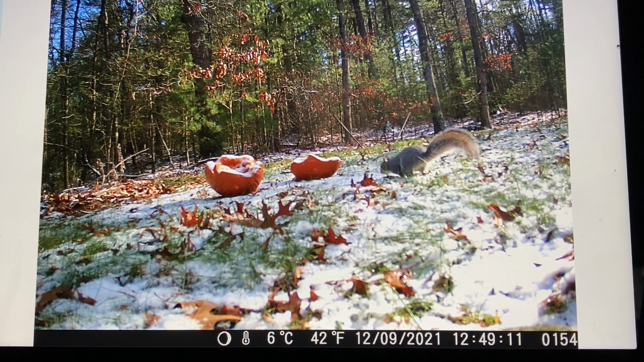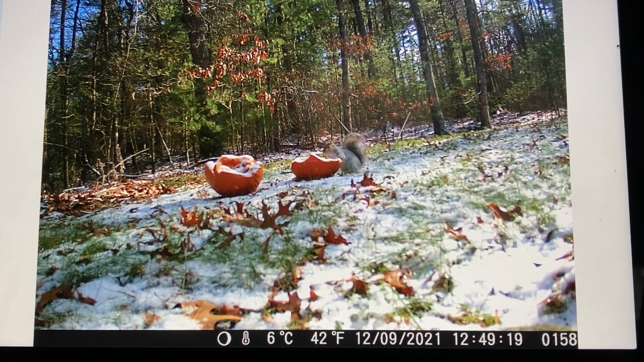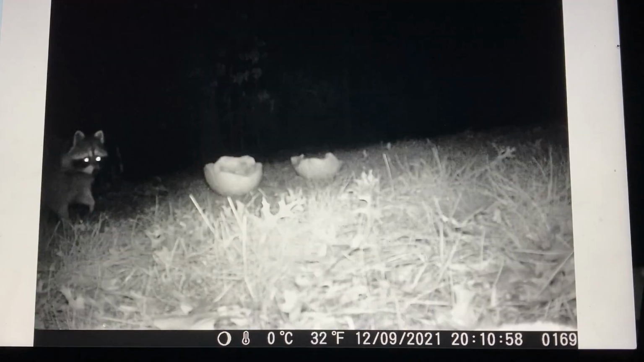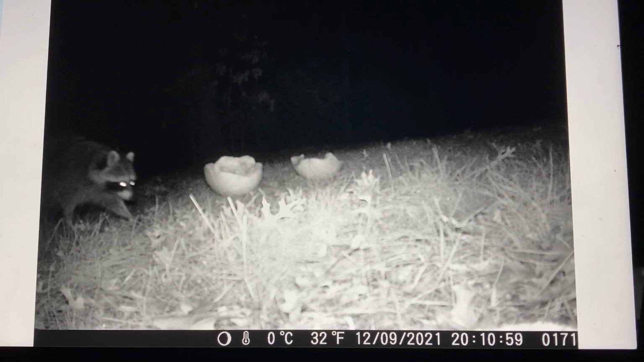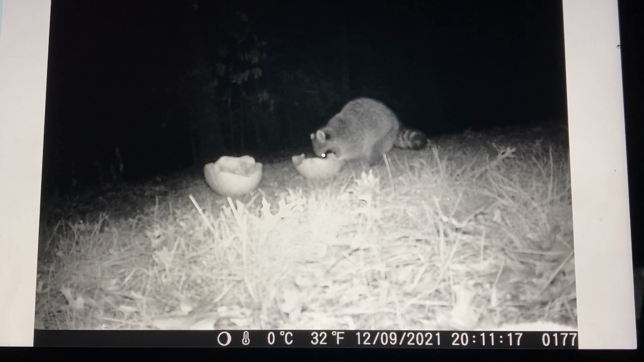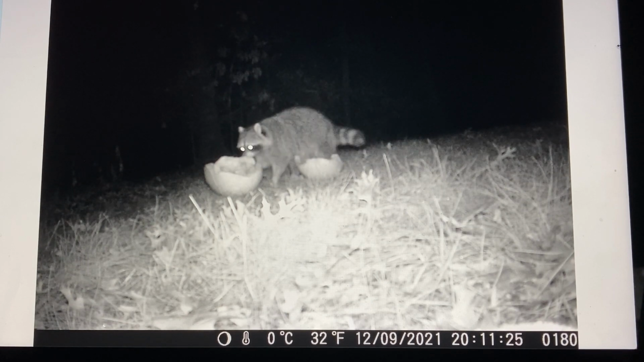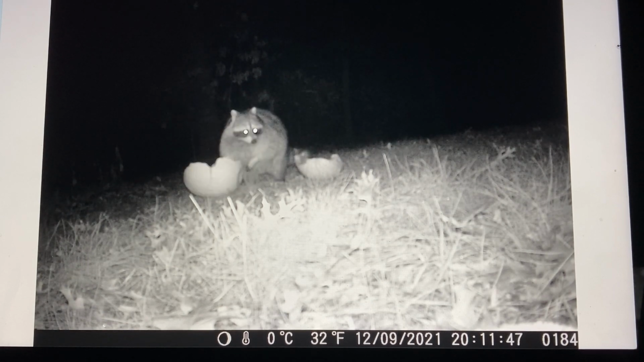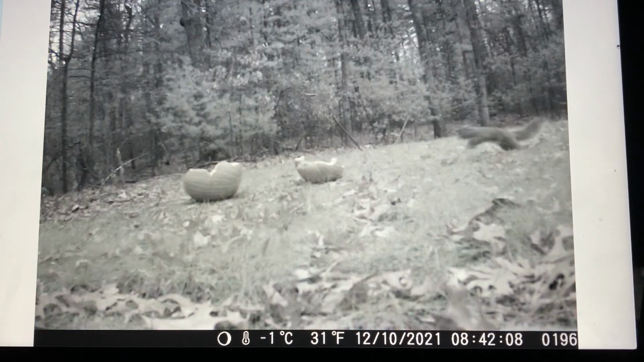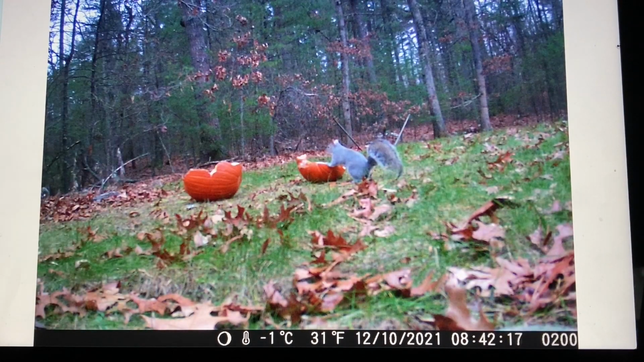It looks amazing. Squirrel's checking out the pumpkin. It looks fabulous. He's like, oh my god, dinner, breakfast, lunch, wonderful. What a wonderful hotel. Then the trash pandas are back, or at least one of them is. He's like, oh my god, it's broken up, and finally, I can get some dinner. So that's sitting there. Squirrel's coming back. Squirrel's back.